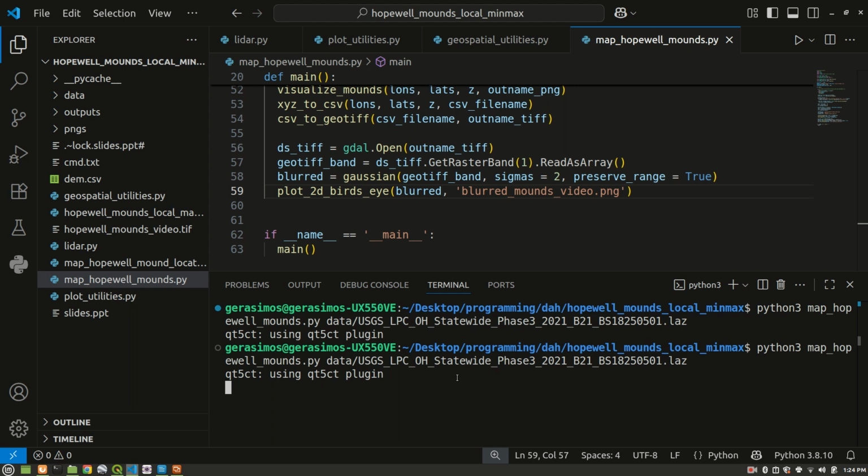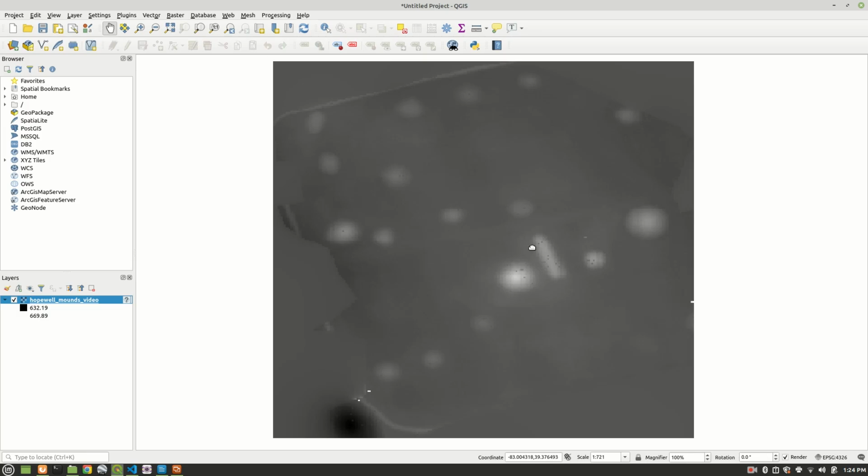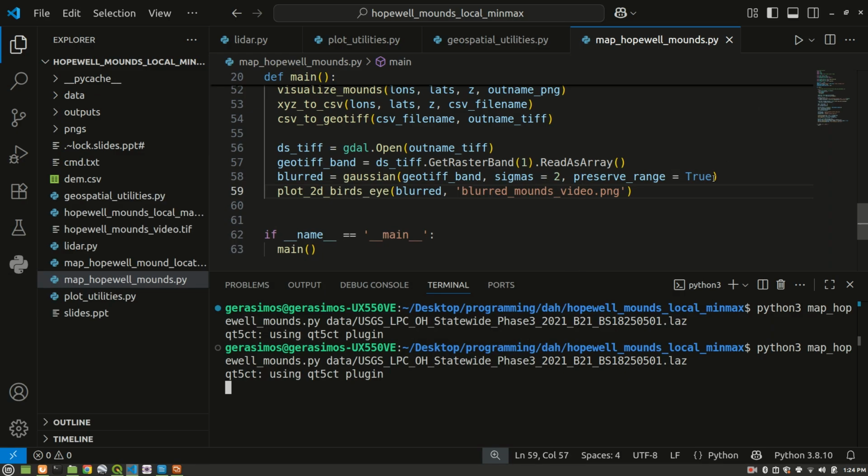If this works, we should get another file here called blurred_mounds_video.png, and we're going to see how it looks. Hopefully it'll look pretty similar to the result that we see here, the original GeoTIFF in QGIS. It shouldn't look too much different, other than I suppose it's going to be a little smoother, so to speak. Less noise, maybe it'll be a smaller resolution, I don't know. But we're just going to dump the result here as a PNG.